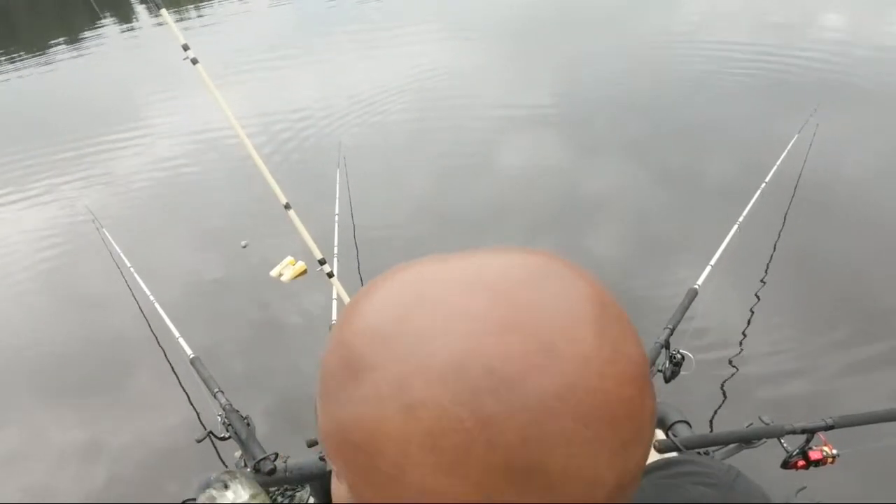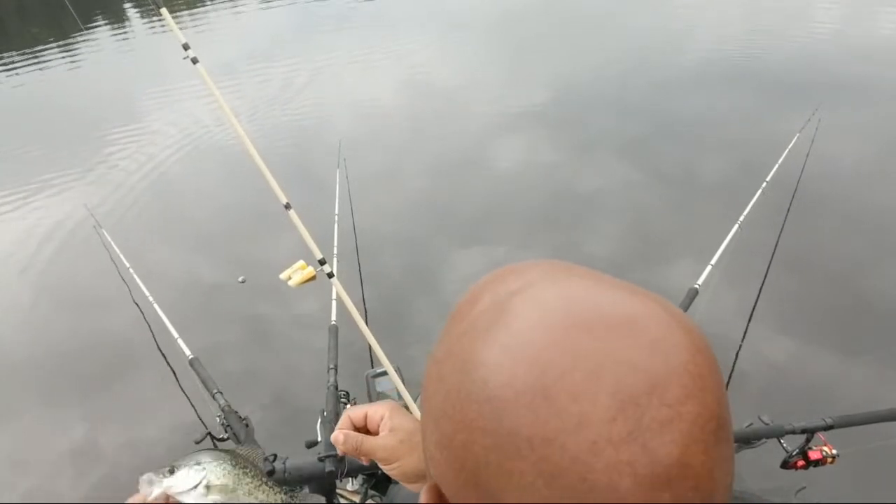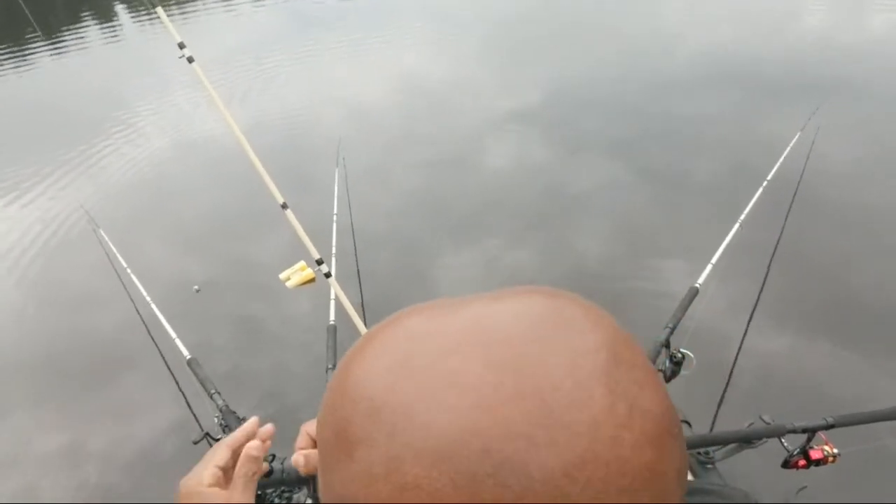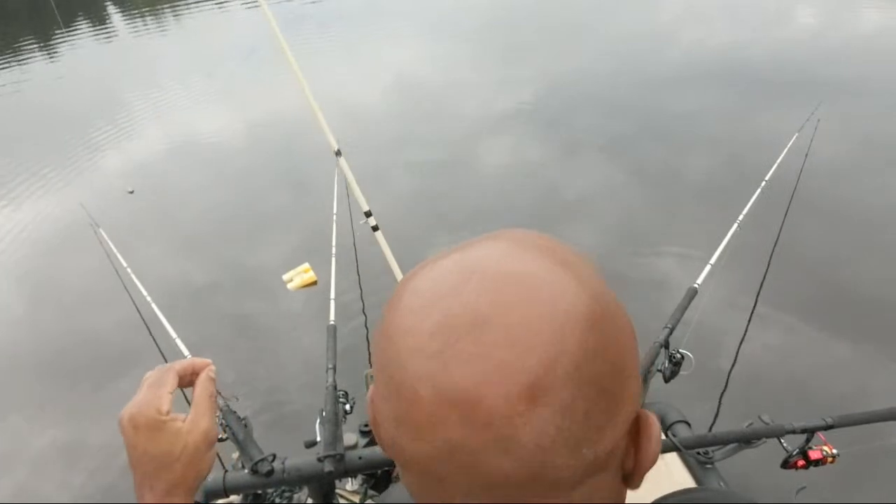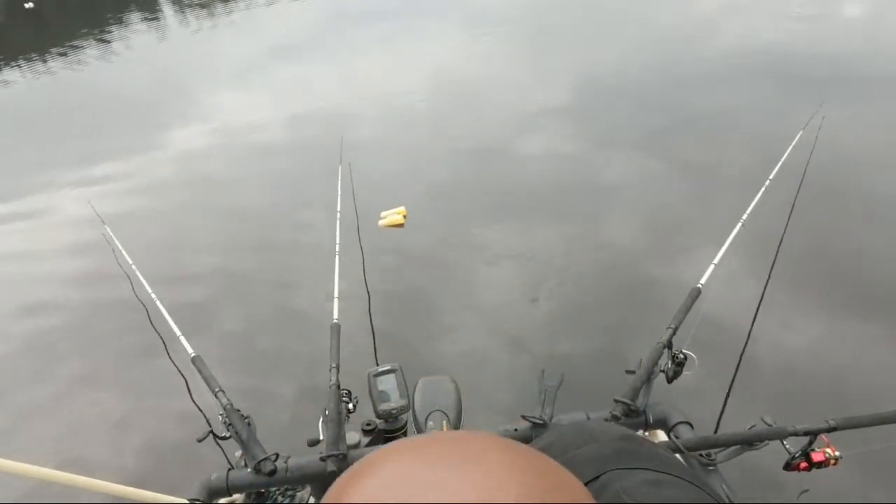Now what I will do sometimes, you guys remember we dropped that other marker over there? I'll go back and forth between the two markers. Okay? I'm gonna catch a couple more, and then we're gonna wrap it up. I'm gonna turn around and see if you guys have any other questions for me while I'm here.